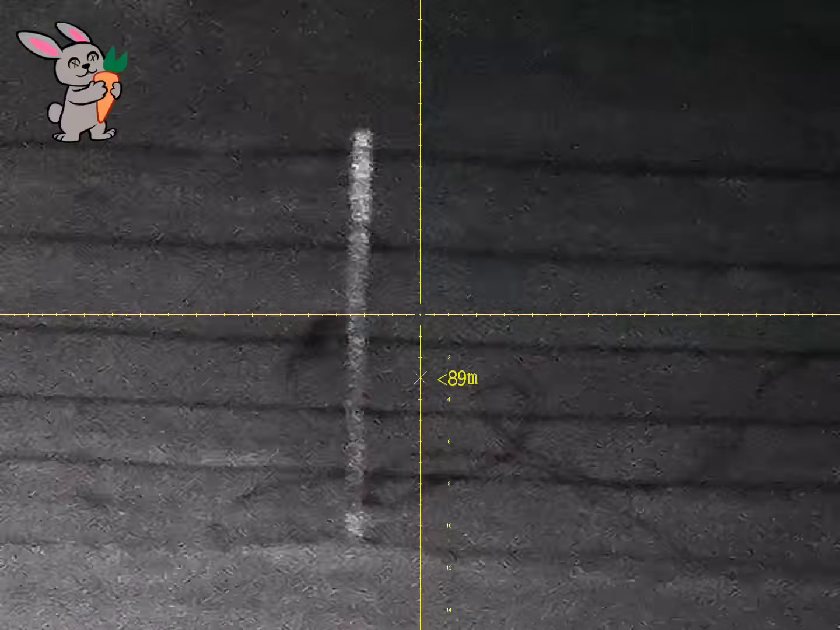These last three shots showed the wind was really picking up. I wasn't happy with lethal accuracy anymore, so in the name of ethical and humane hunting, I decided to call it a night. The rest of them can wait for another day.